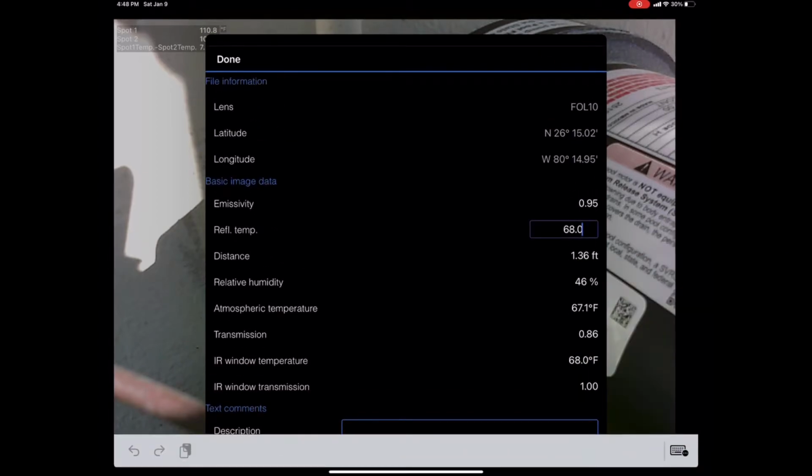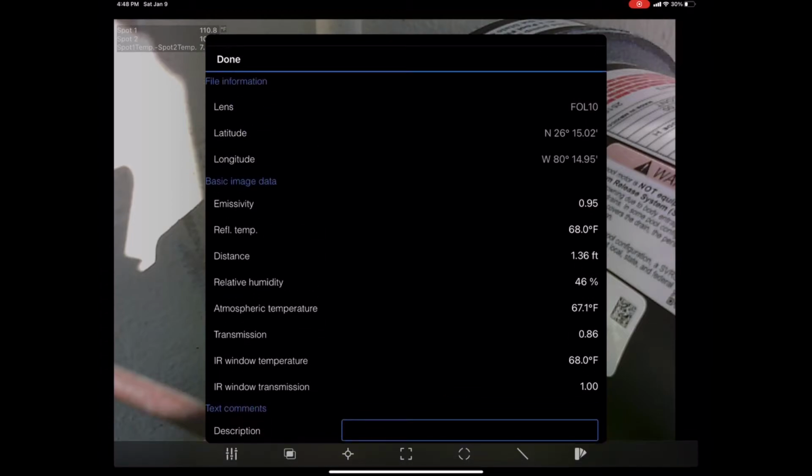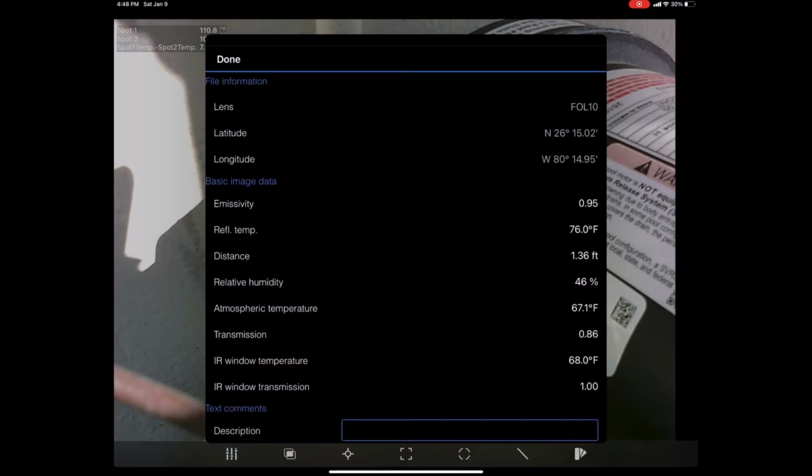Can we get back into our reflective temperature now? Not sure what's going on here, but FLIR is not wanting us to change our reflective temperature. So let's attempt to change it. Let's just hit the delete key, even though we can't see it, and actually go in and change it to, I think it was 77 degrees. Hit the enter key.